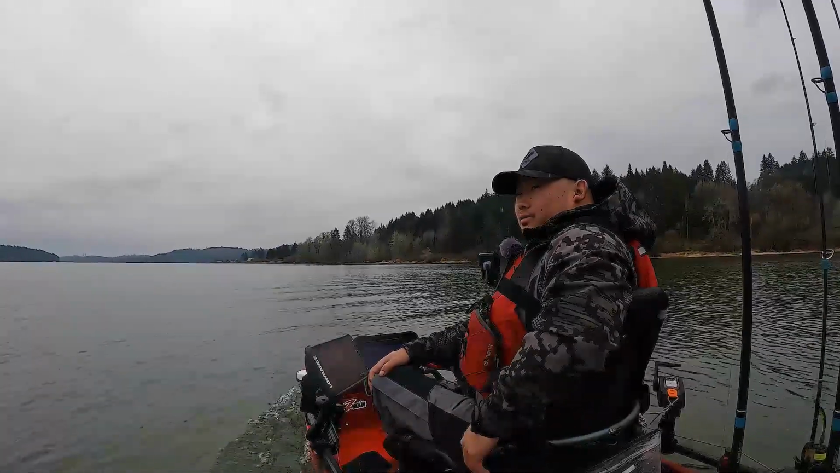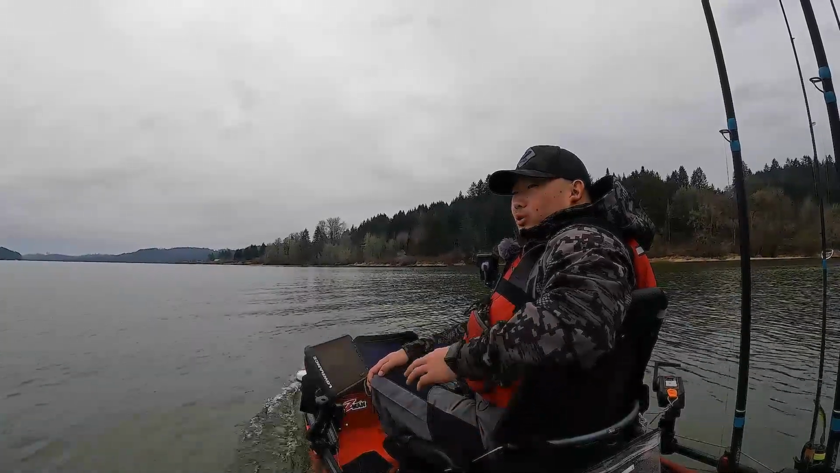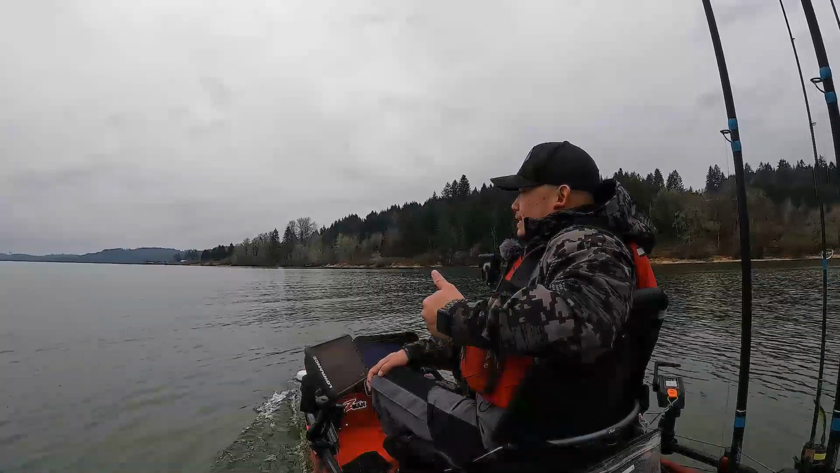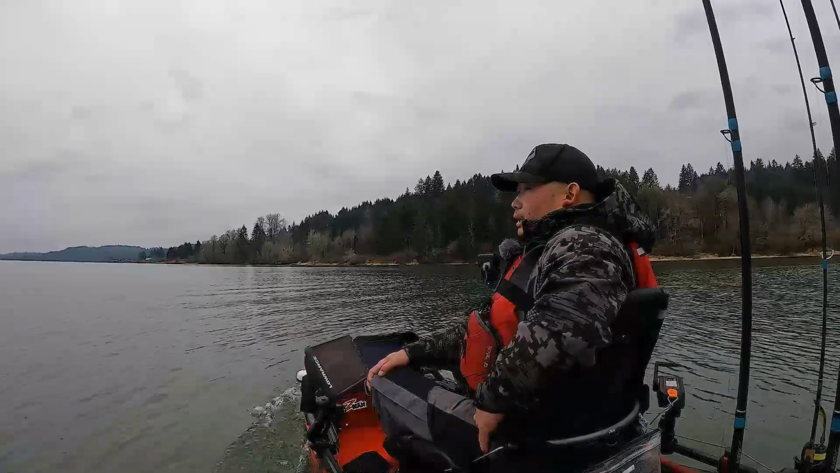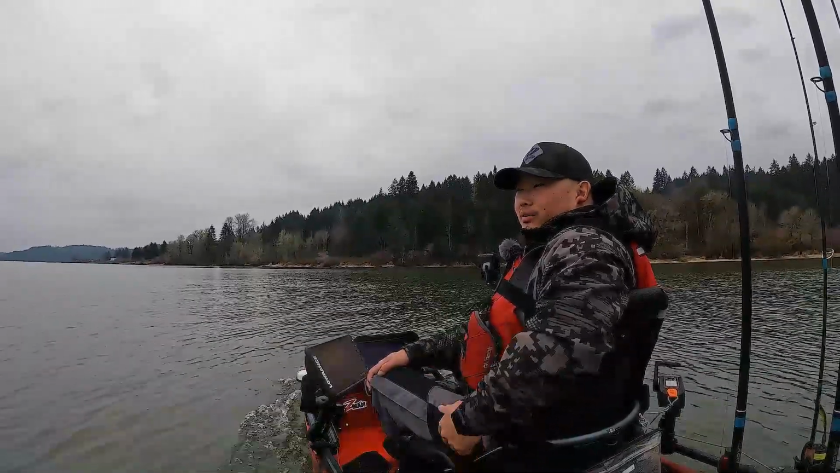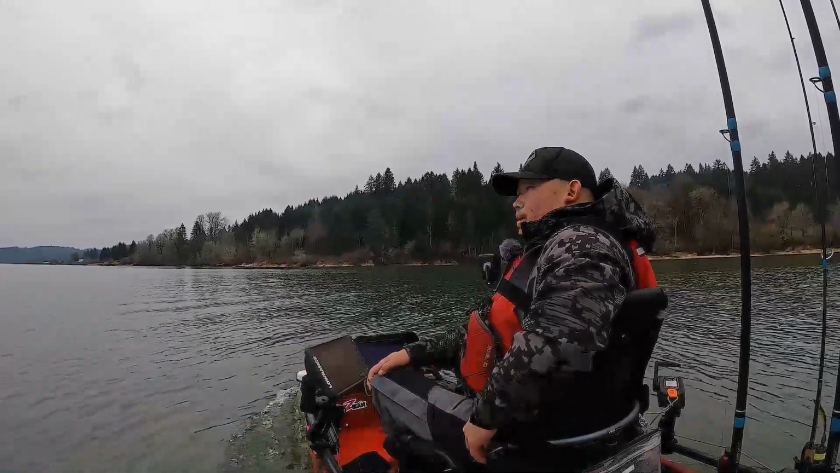Overall, it seems like the active target is working, which is good. Might need to play around with it a little bit to get that clarity a little bit better. Seems like it's good up to about 60 feet. And then after that, it's a little spotty. It could be because I'm running everything off of one battery, so we might have to look into running a separate battery for that, just to get a little bit better clarity.